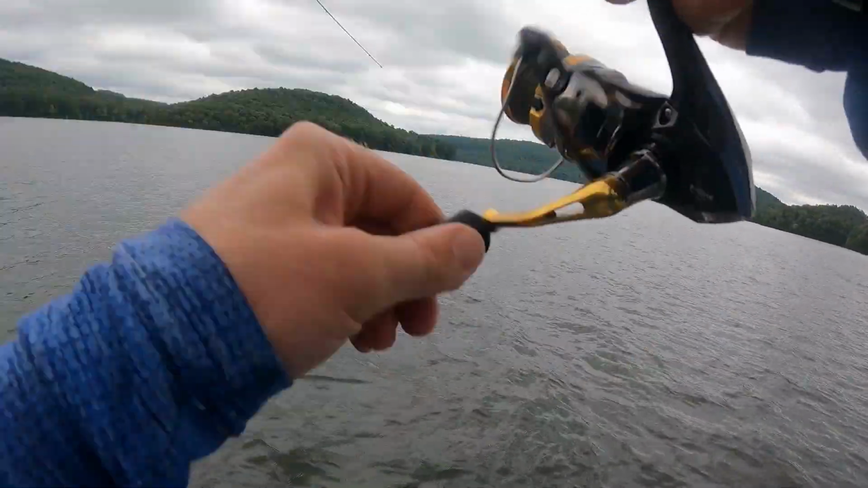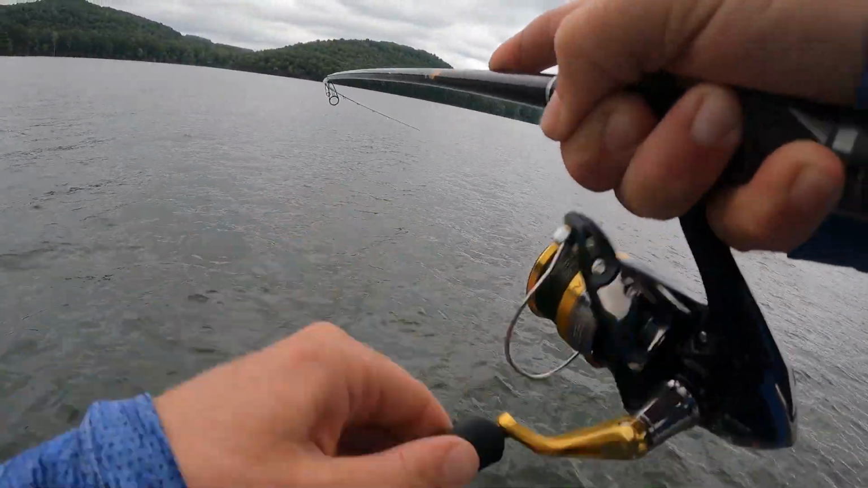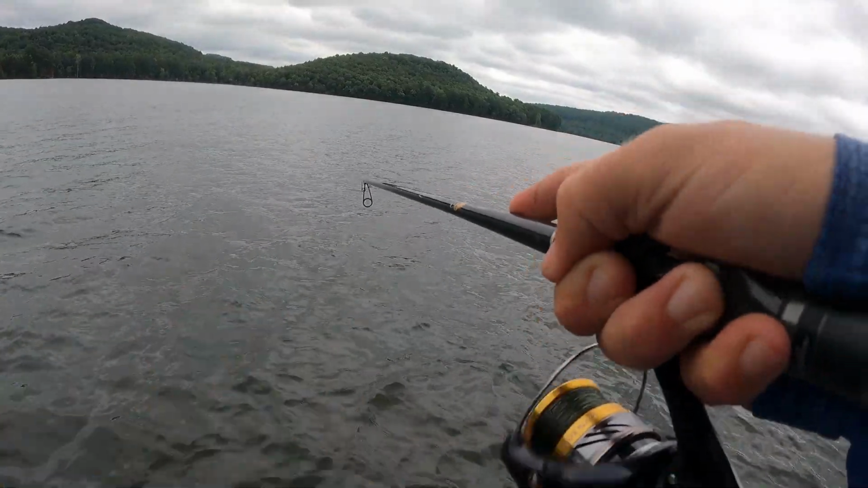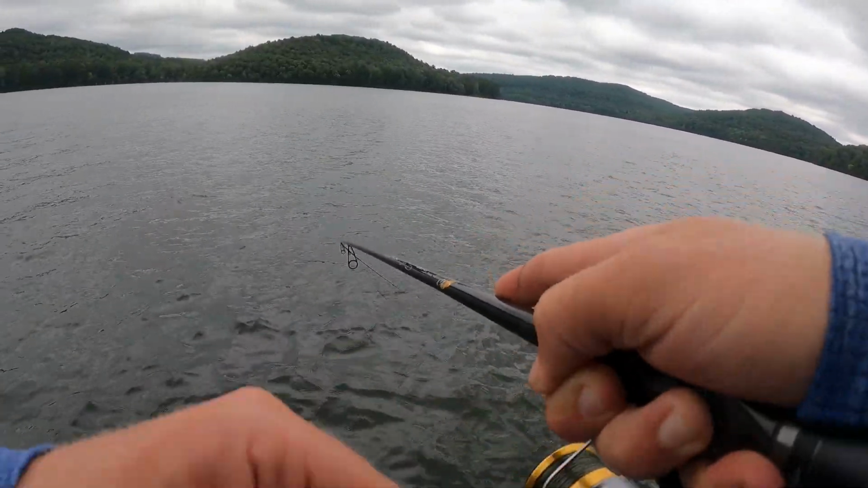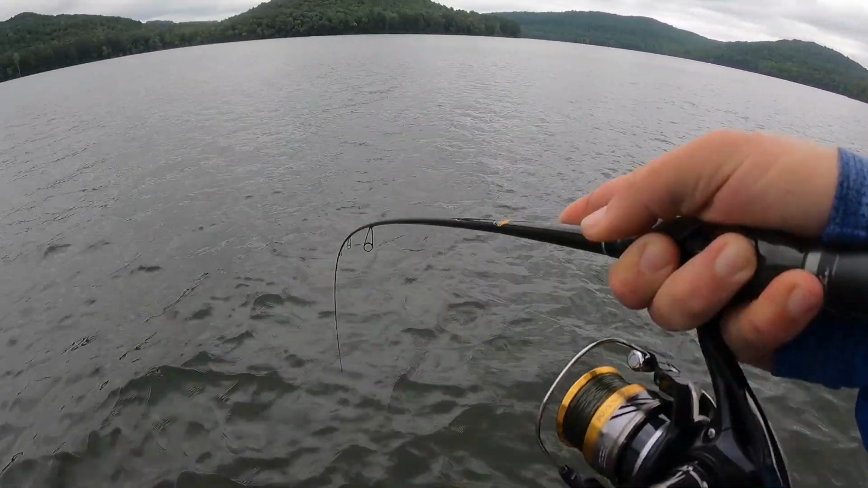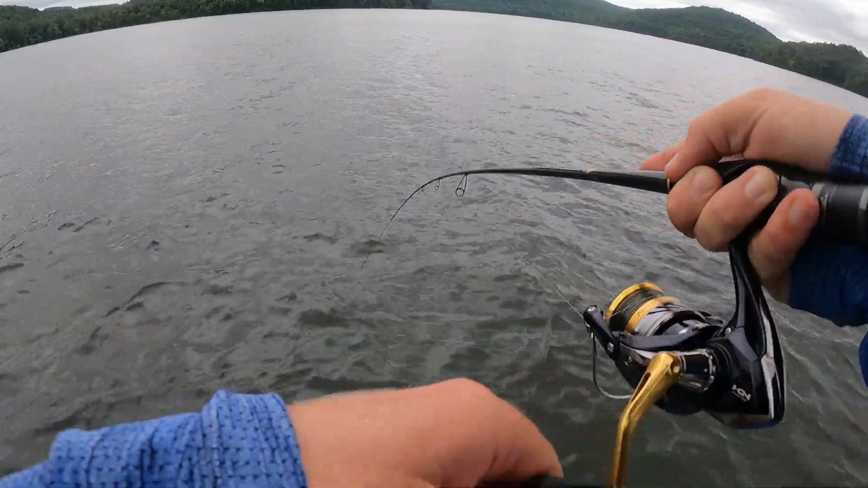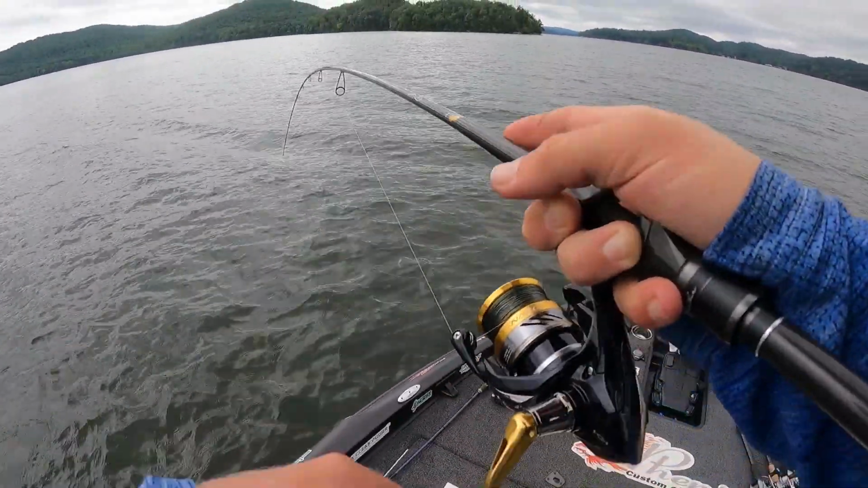First cast. Check that out, guys. That's how easy it is. Oh, that's a solid fish too. Not bad. It's my first cast out here on Guntersville today. Oh, he's a strong guy. Not bad, little bass. Sweet.